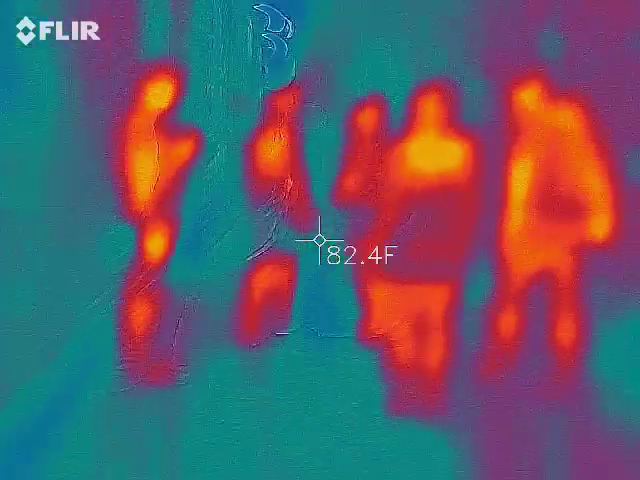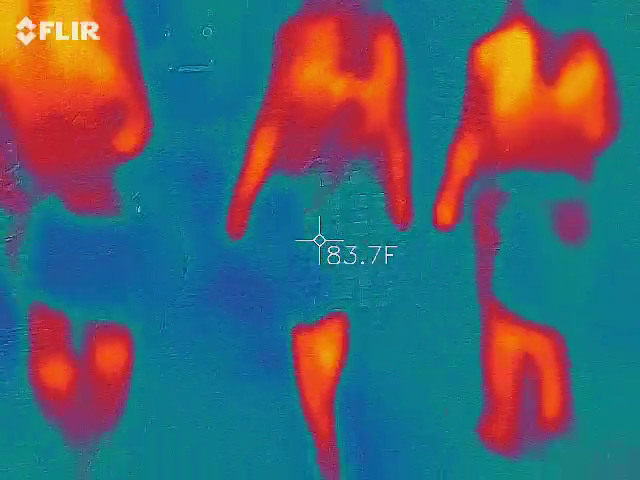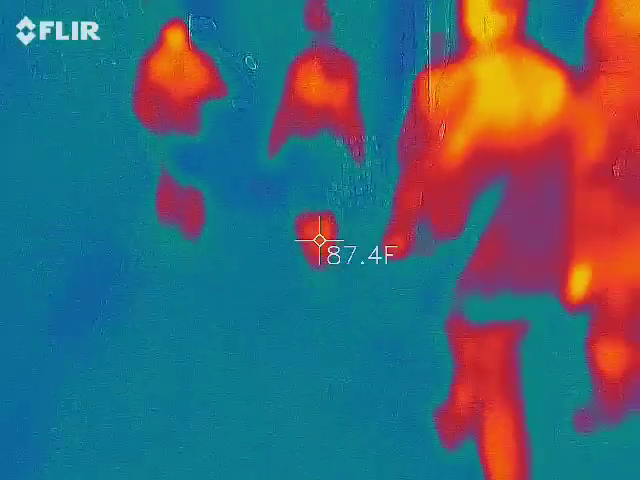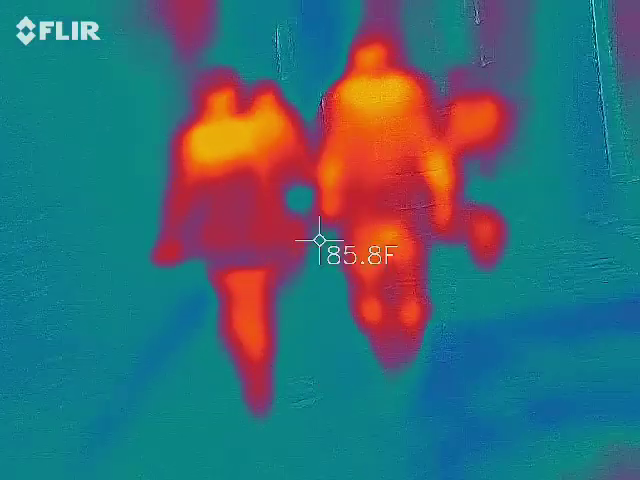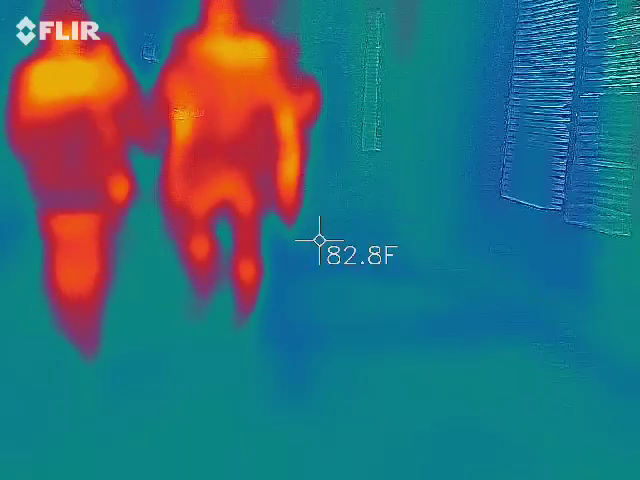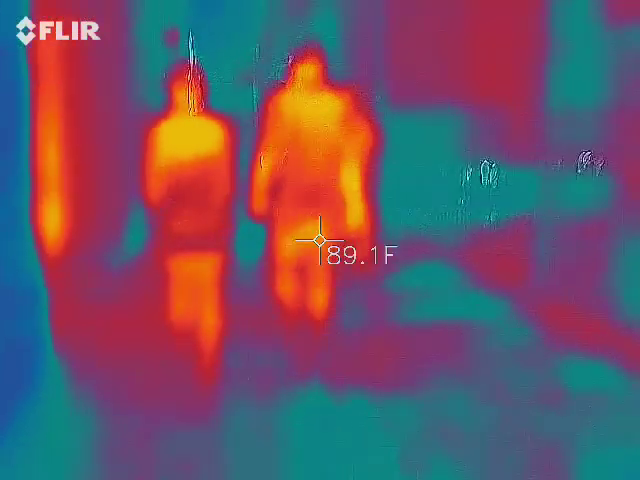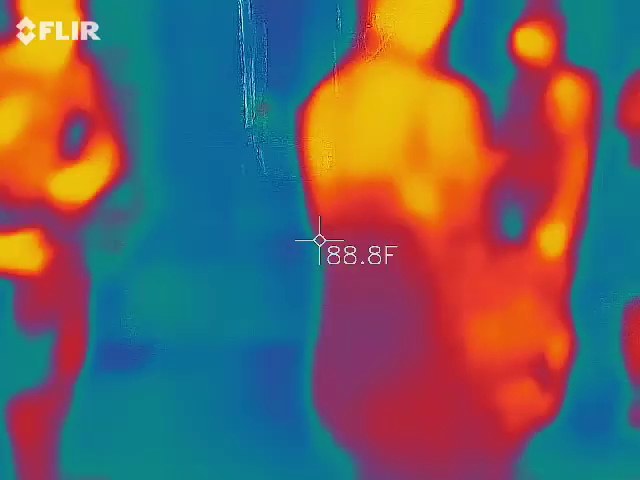We know there was a bar back there. If anybody drops out, that's where they do it. This is actually Lodge Alley.